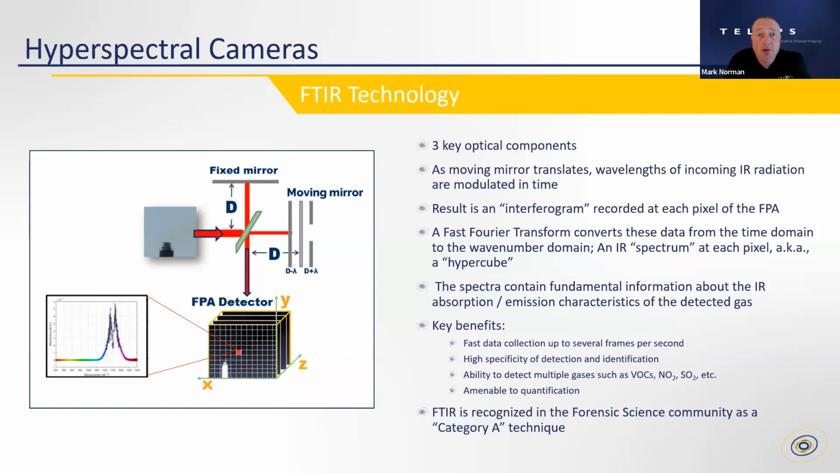But it does much more than methane. We can do different volatile organic compounds and nitrous oxide, sulfur dioxide, what have you. And the other nice thing, as I'll talk about, is it relates to quantification. We can actually quantify the amount of gas that is being detected in the hypercube.